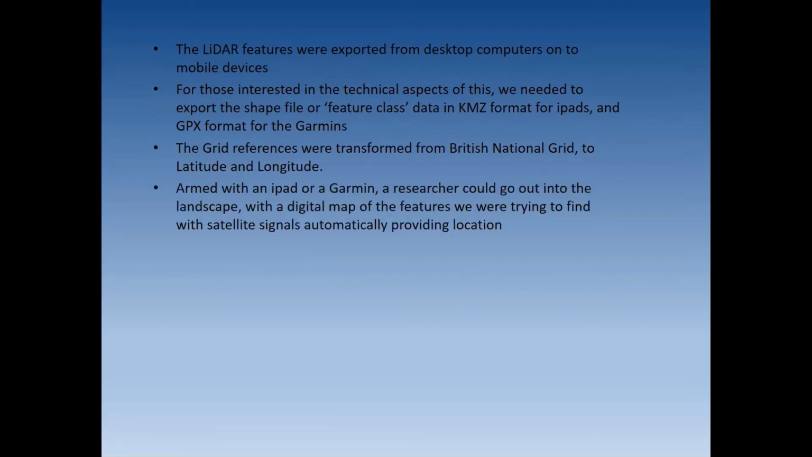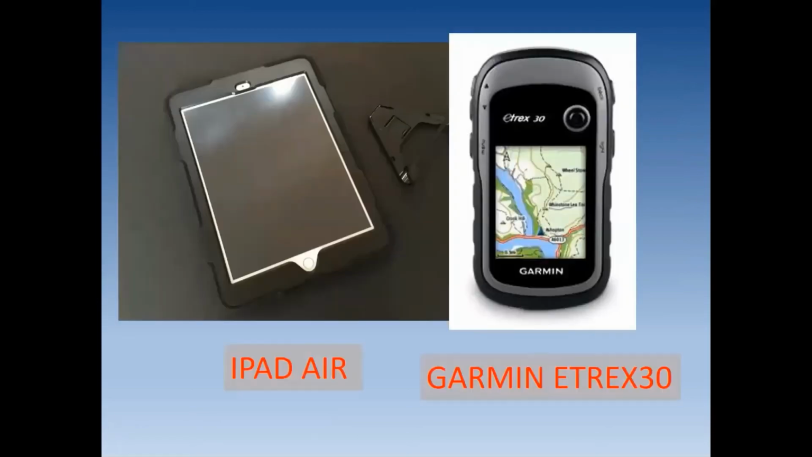Armed with an iPad or a Garmin, a researcher could go out into the landscape with a digital map of the features we were trying to find, with satellite signals automatically giving you your location. And this actually worked really well. So here's what we used. We got an iPad Air. We had a couple of those, and then I'm more of a Garmin person, so we used my Garmin eTrex 30.